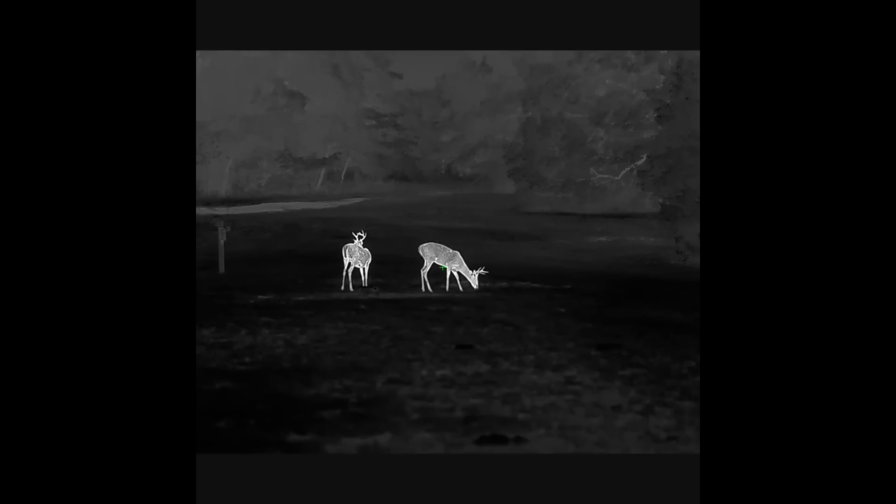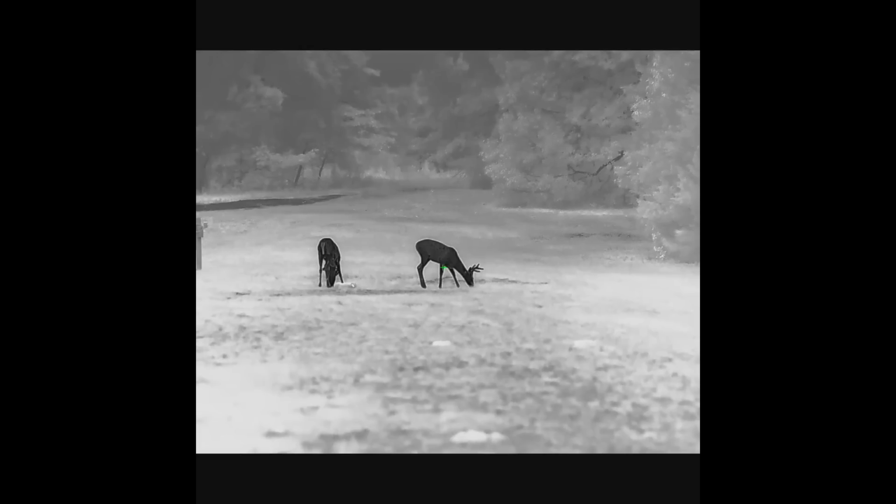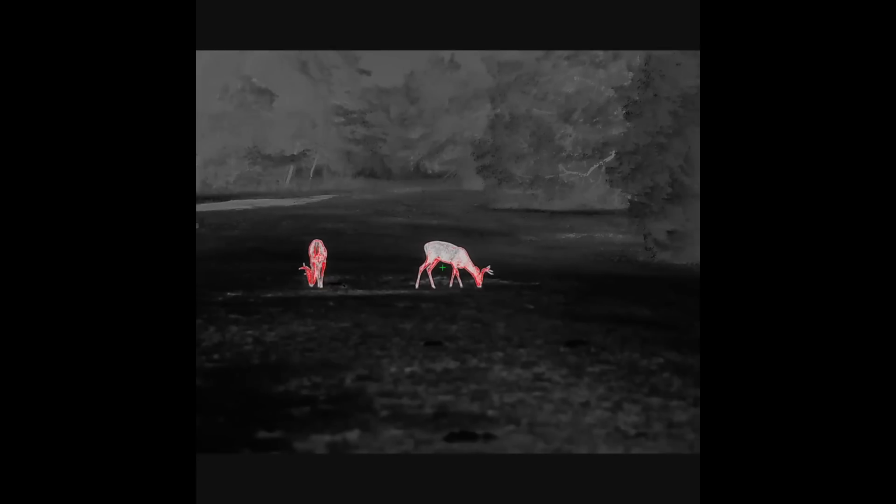So the resolution, like I said, 1280 by 1024. It is a 12 micron, 30 hertz refresh rate. It's got a minus 25 NETD sensor rating. The objective lens size on it, I know Jason showed it, 75 millimeter. It starts out on 2 power, and it's got a 6 times digital zoom.